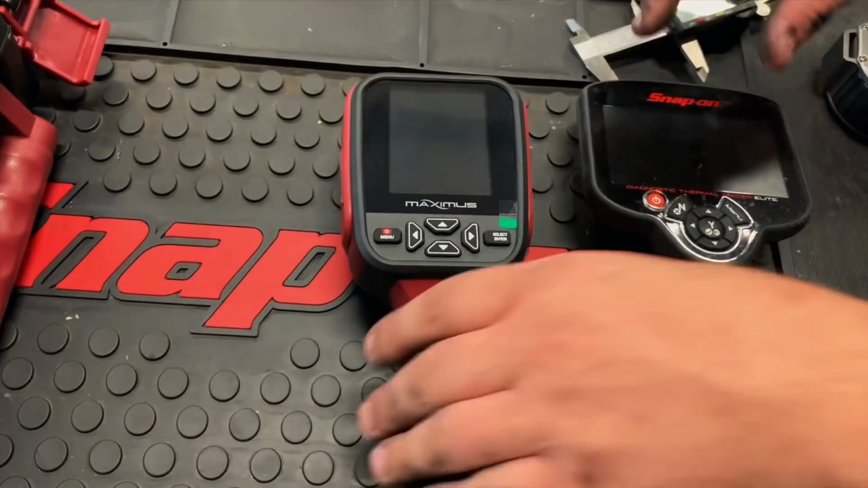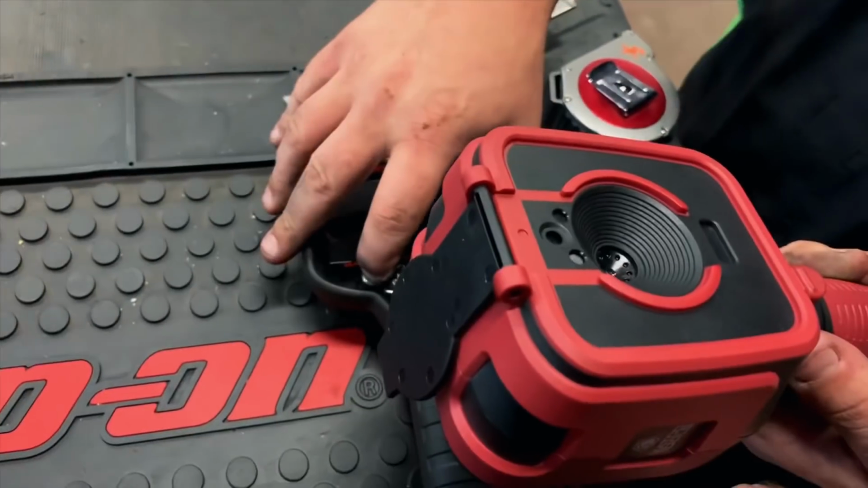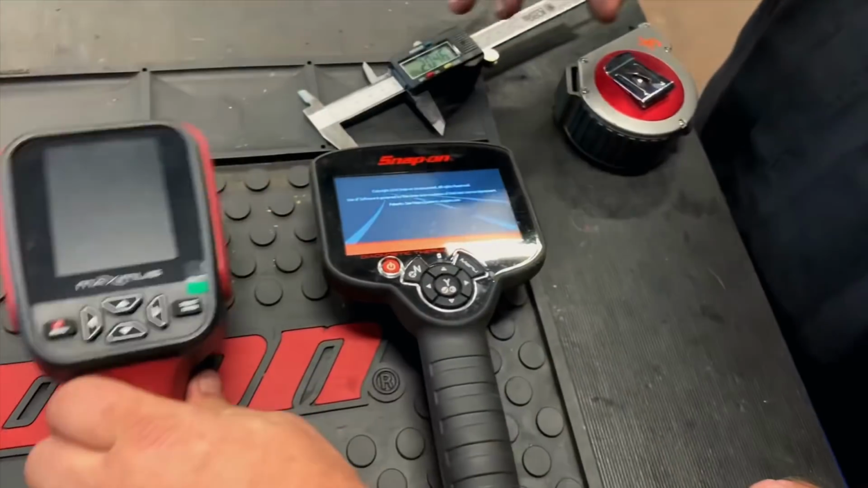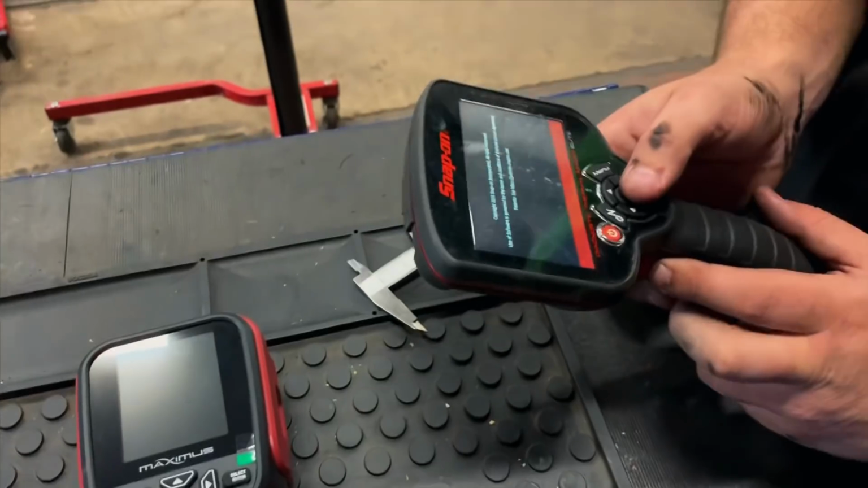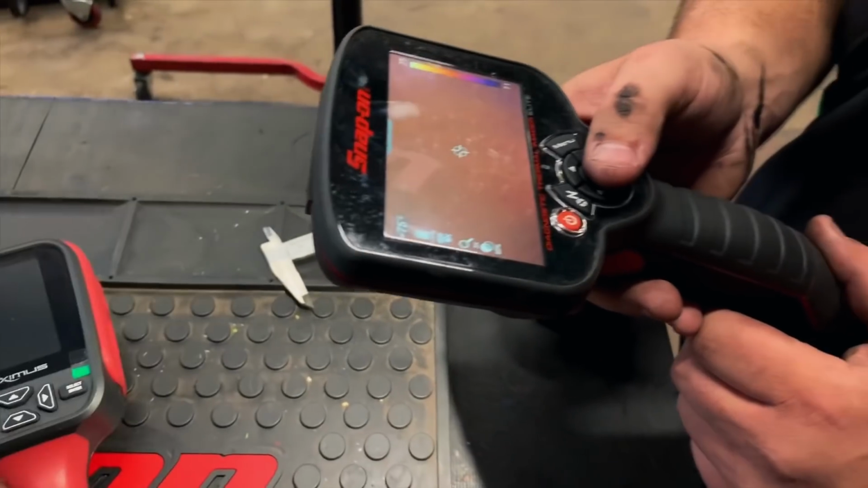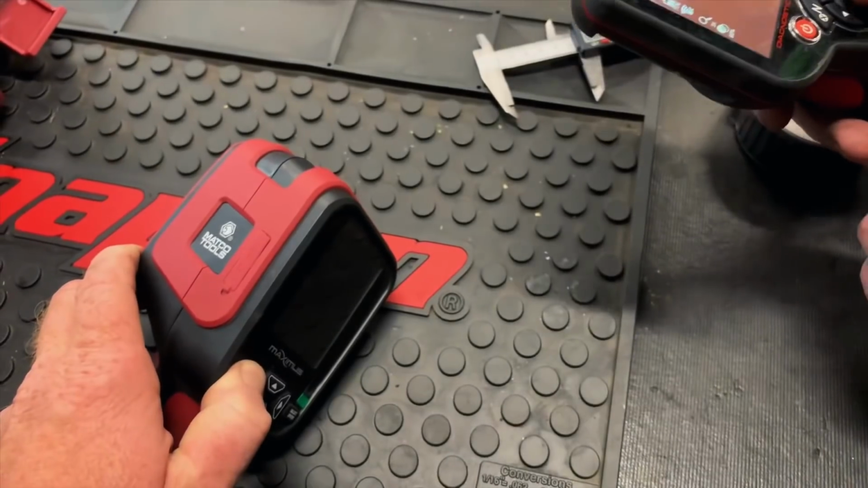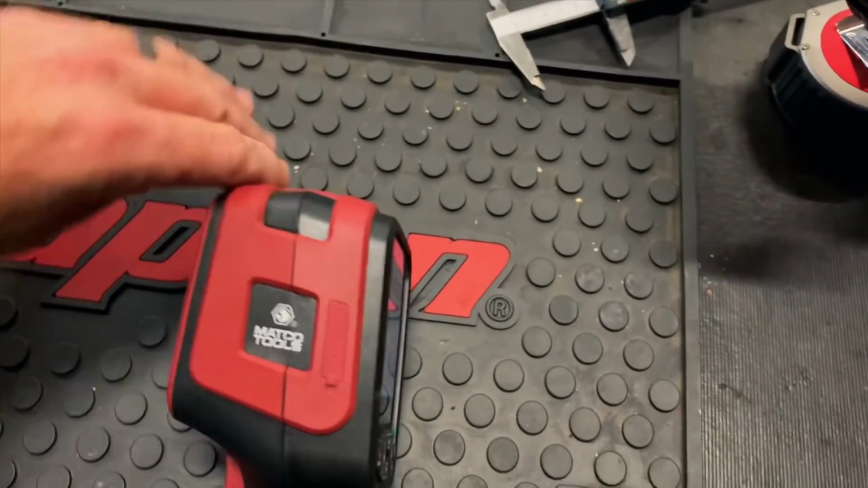I'm not sure on this one right here. I don't see it, but I do know one cool little feature. Yeah, the Snap-on has a light that you can turn on, as soon as it decides to boot up. It don't really show up here, but let's just fire this thing back up. I want to show you one little cool thing, because we did it a while ago, and it was pretty neat.